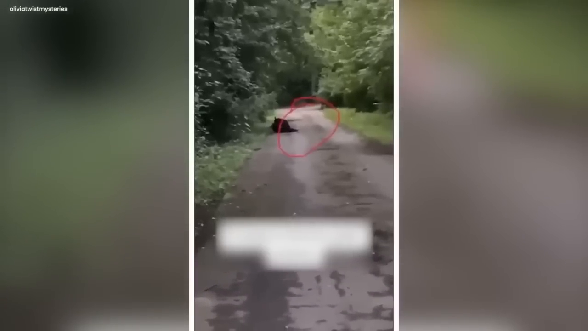Eerie creature's chilling encounter. In daytime, a strange video appeared. It showed something scary. A person who liked to jog in a quiet park saw something bizarre. He didn't know that something evil was nearby. While jogging, he saw a weird dark shape in the distance.